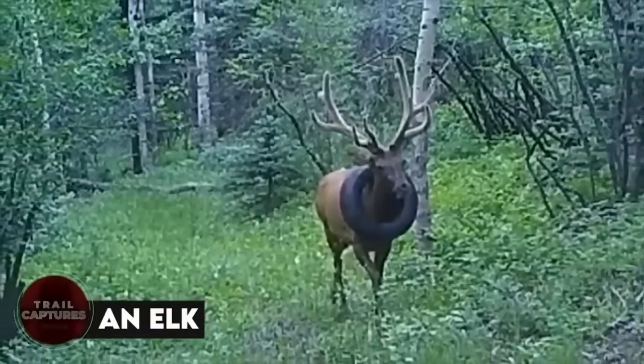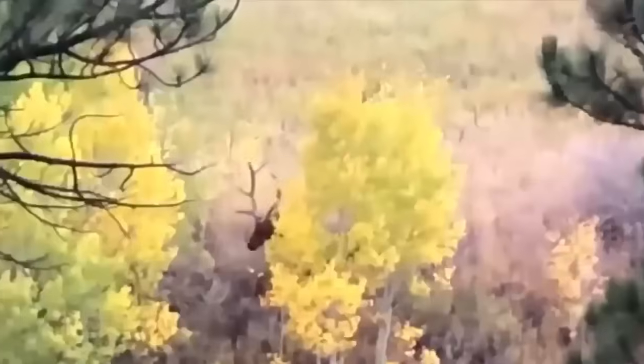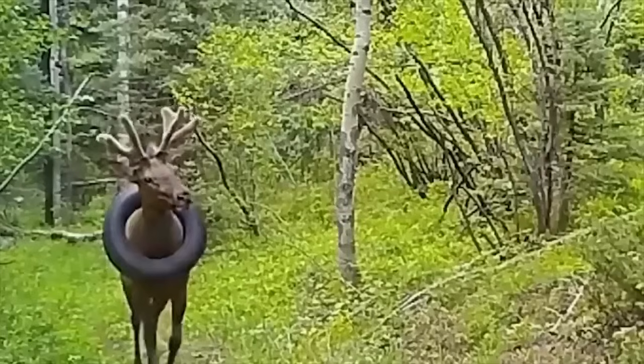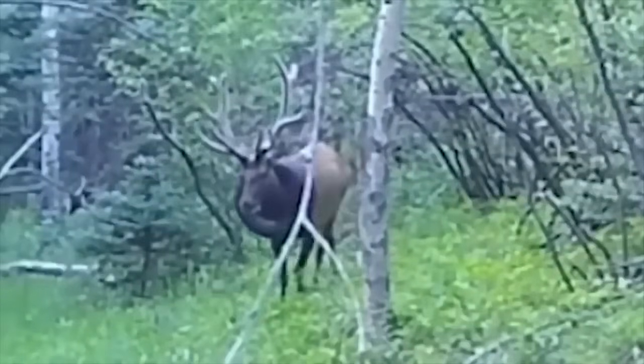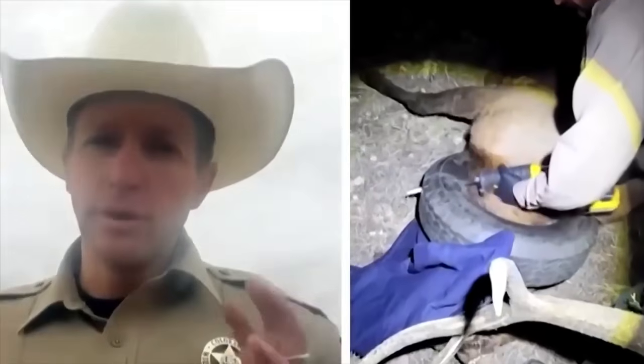An elk. So there was a video that captured an elk on a trail cam wearing a tire like a necklace. Crazy, right? This poor elk had the tire around his neck for 2 years while going about his daily life. As time passed, his neck and antlers grew bigger, which made it impossible for him to remove the tire by himself. Luckily, wildlife officials came to the rescue.